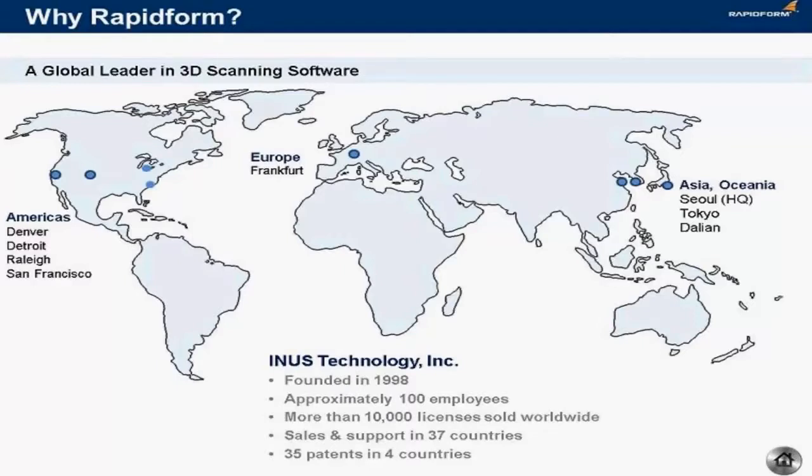Rapidform is in use by more than 10,000 people in different companies around the world who use Rapidform products to process their 3D scan data. We have sales and support in 37 countries via a great network of partner companies like FARO, and we also have a very strong patent portfolio with 35 patents in 4 different countries.